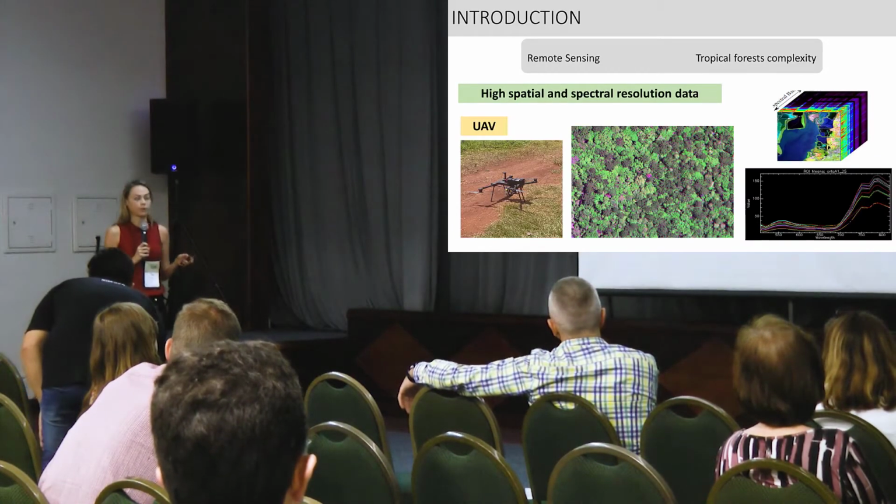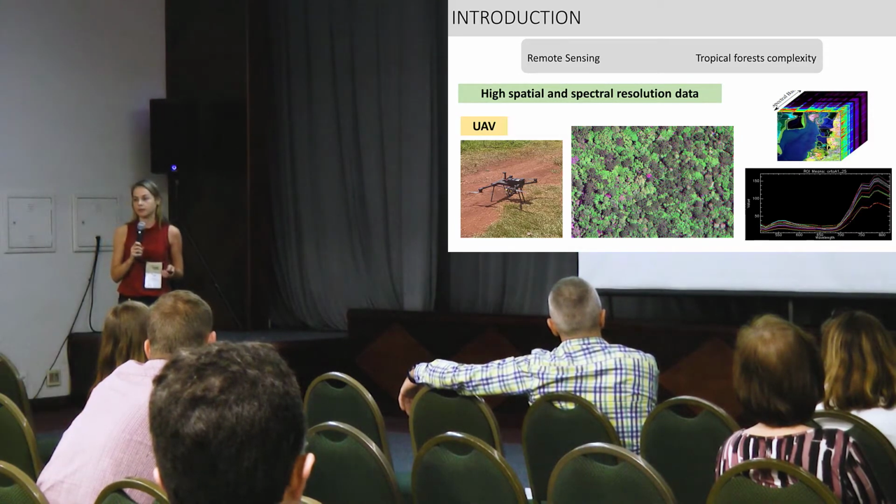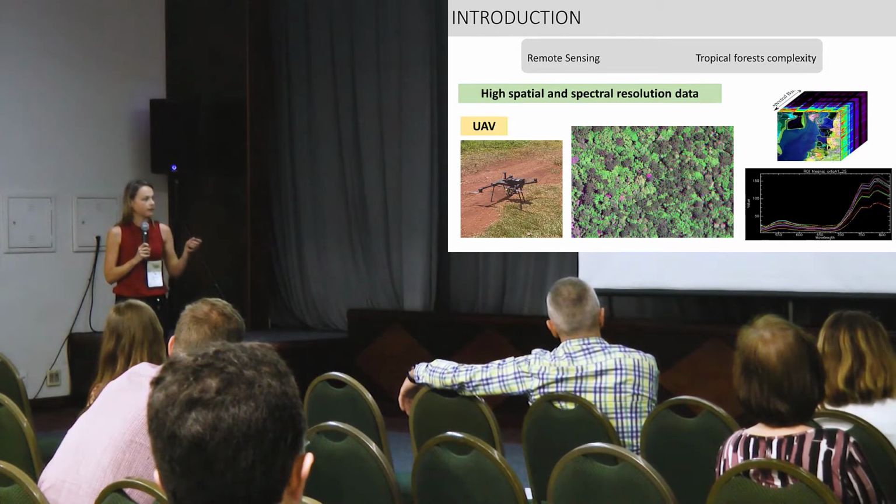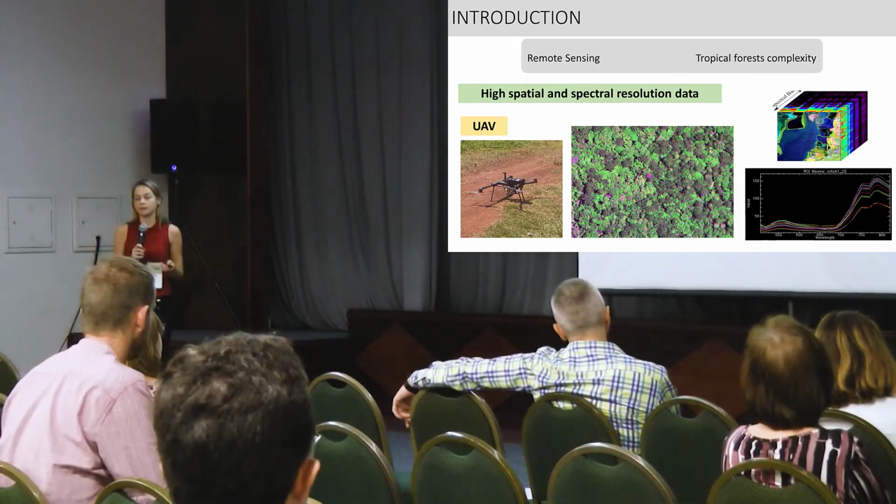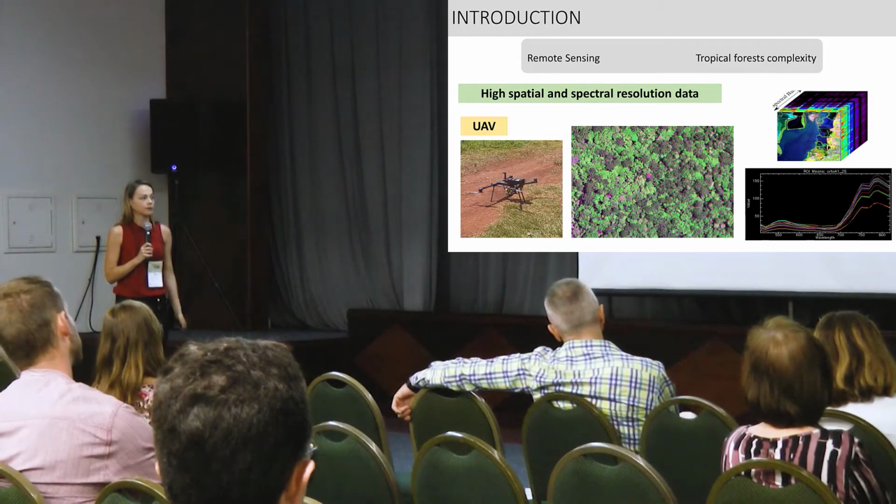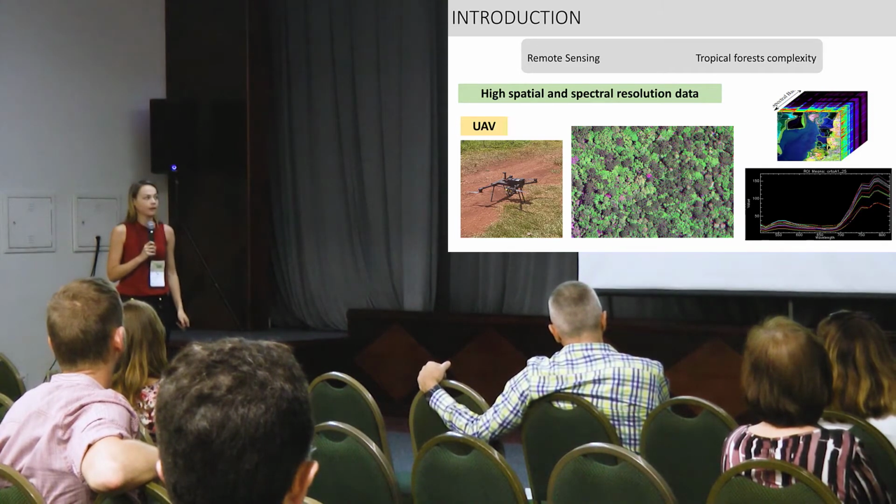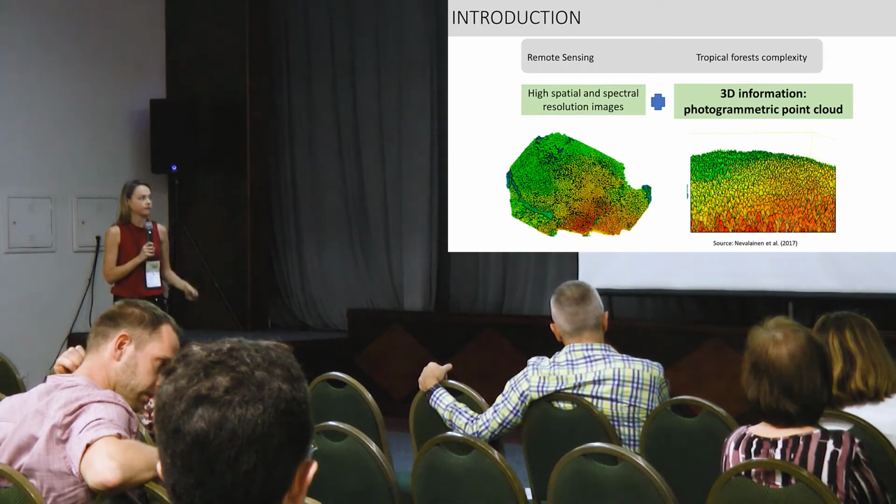Fortunately, some of these problems could be minimized thanks to the improvement of the remote sensors over the last decades that enables the identification of individual trees even in a dense canopy. And recently, the small format camera on board of UAV allows to acquire images with both high spatial and high spectral resolution, and starts to be used for tree species classification.